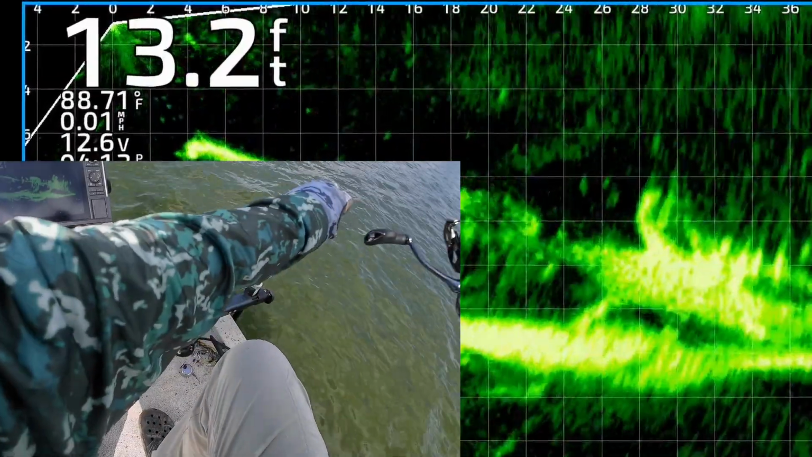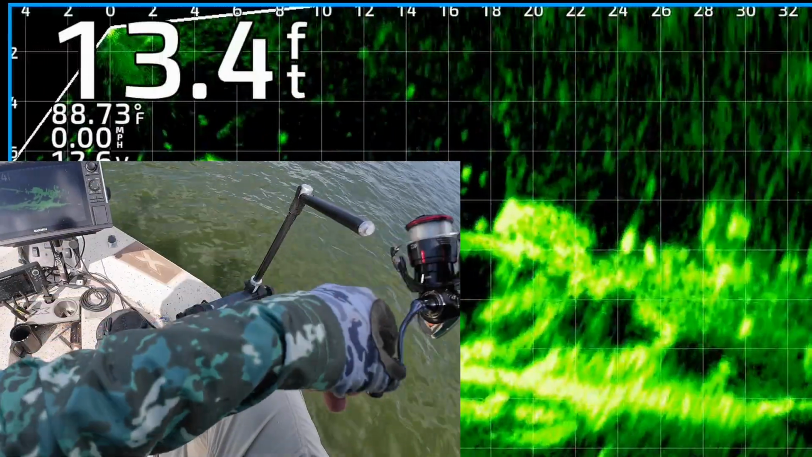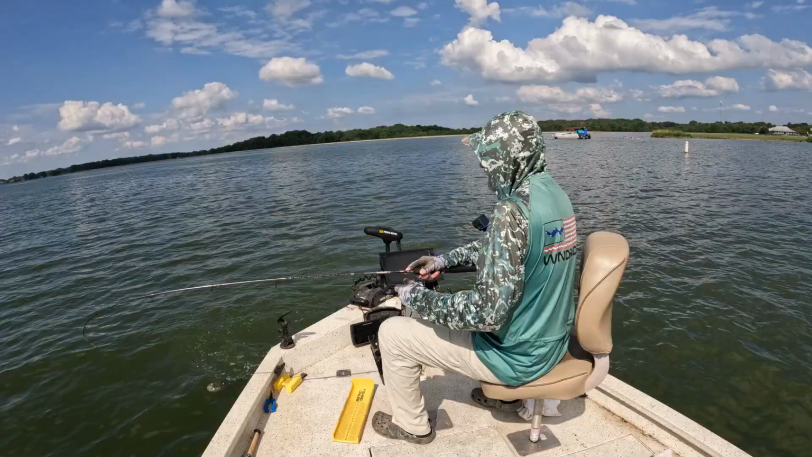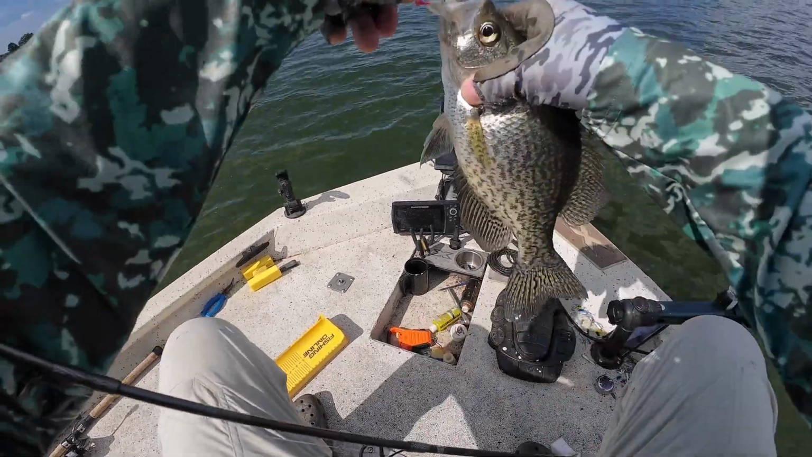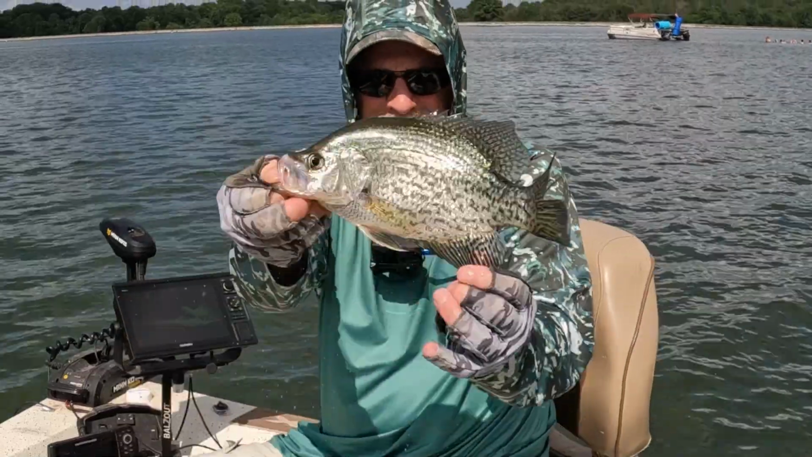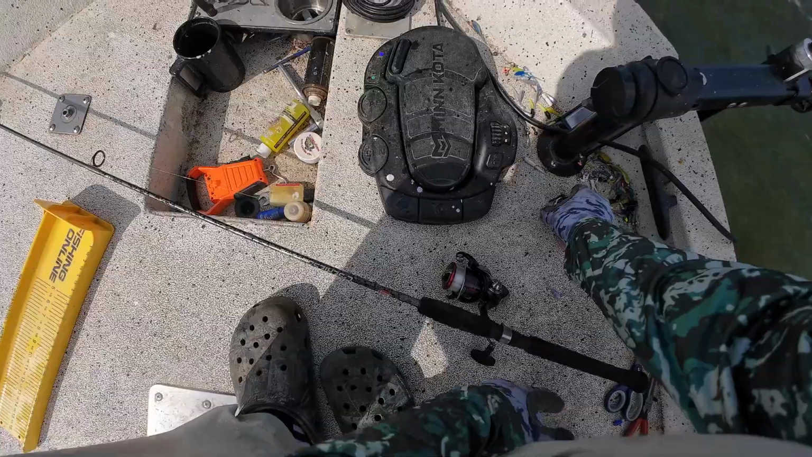All right, there is my cast, and the jig and weight are about to come into view right there. There's a couple good looking fish sitting on top of that. Oh, he missed it. There we go. That sucker came up and got it. All right, we're keeping him after all. Gotta load up my stepson. Nice one. Just under 13. Black crappie. Oh my goodness, he got me. Dang. Whew. That's number 4.